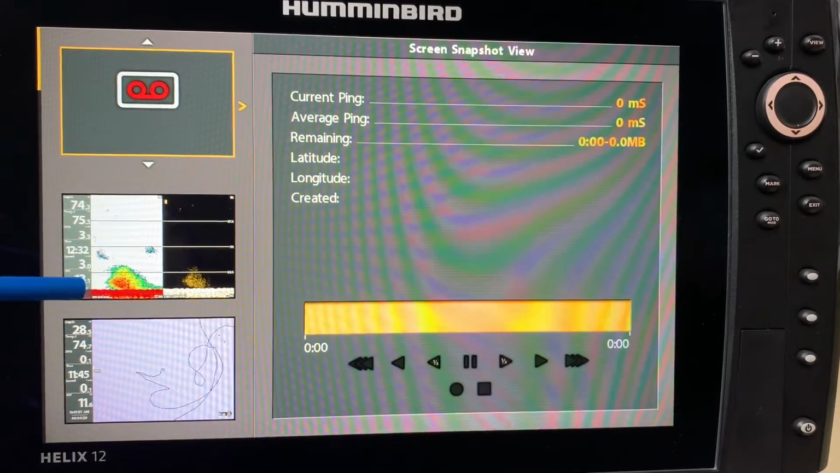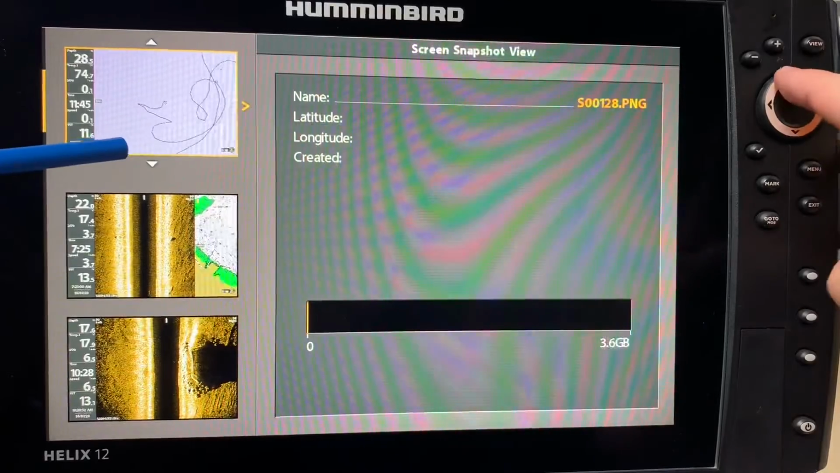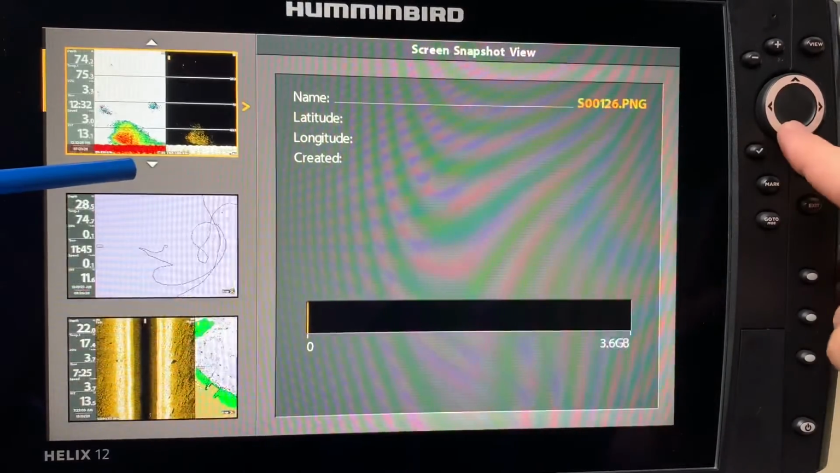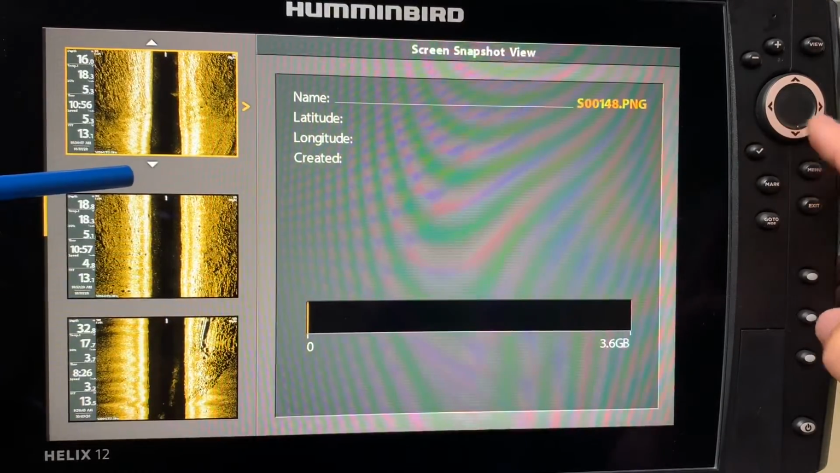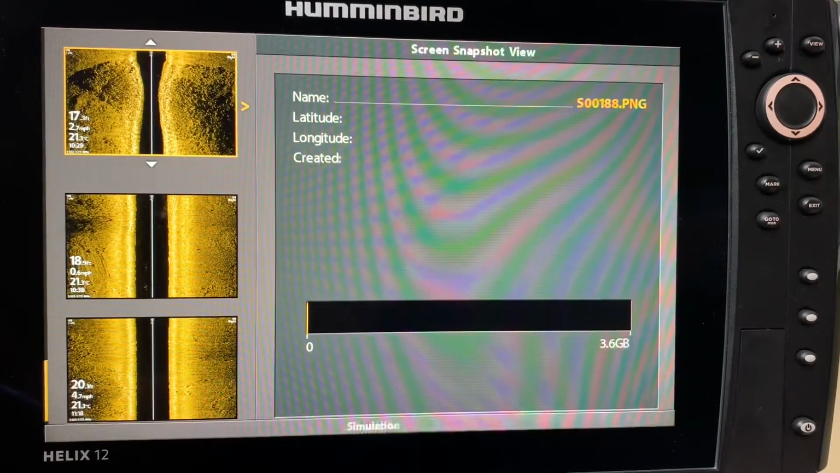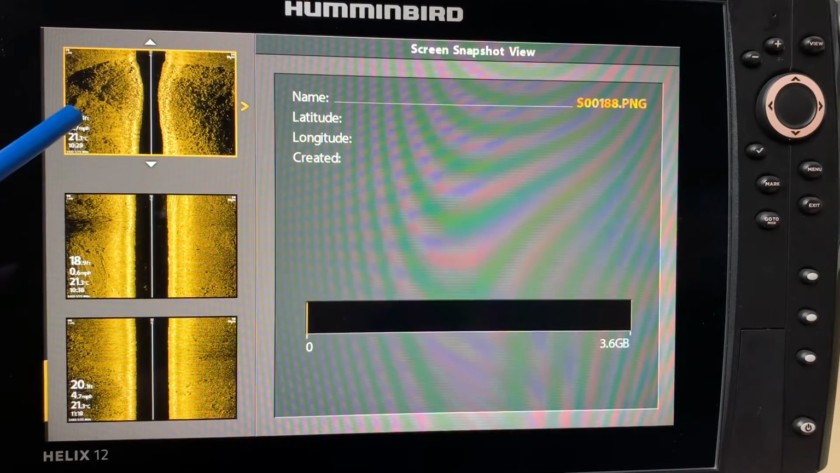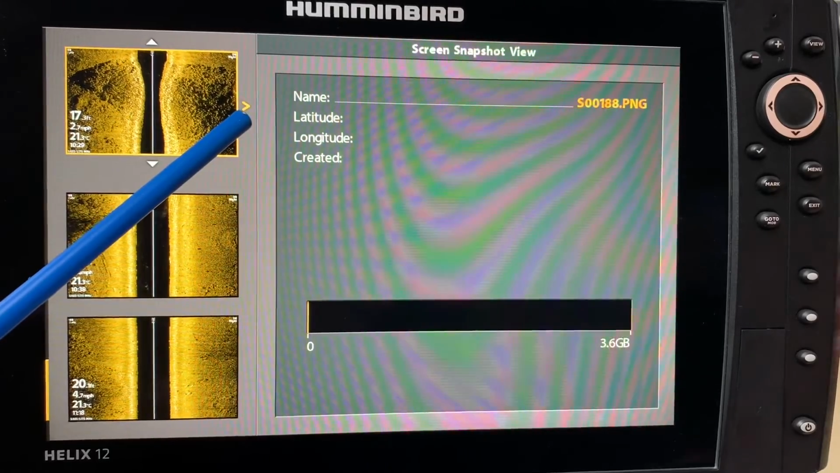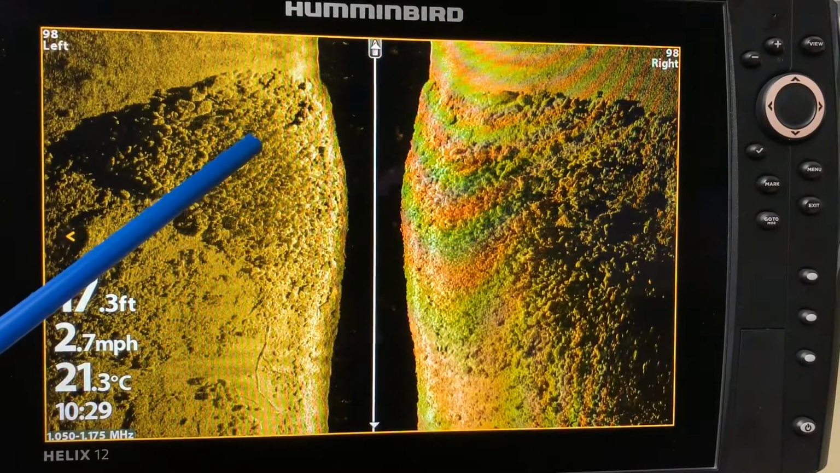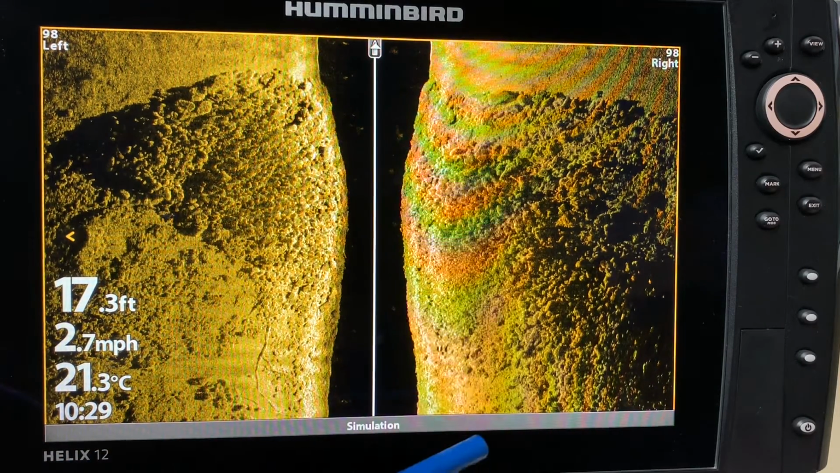And on here, if I use the cursor arrow to go down, it is going to take me to my pictures. So once again, I go down, and I can go through different pictures that are recorded along here. These pictures are called snapshots, and let's take a look at this one here. From a distance, I can see there's rocks there, but if I take this right cursor, it is going to now expand that picture, and now you have a much better image. And when I look at this image, to me it comes alive.